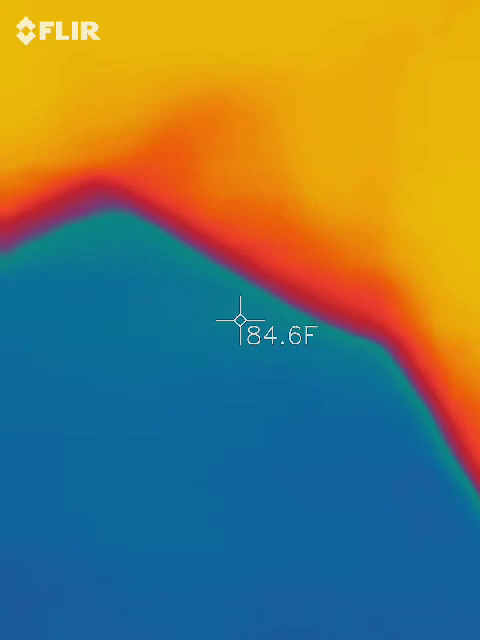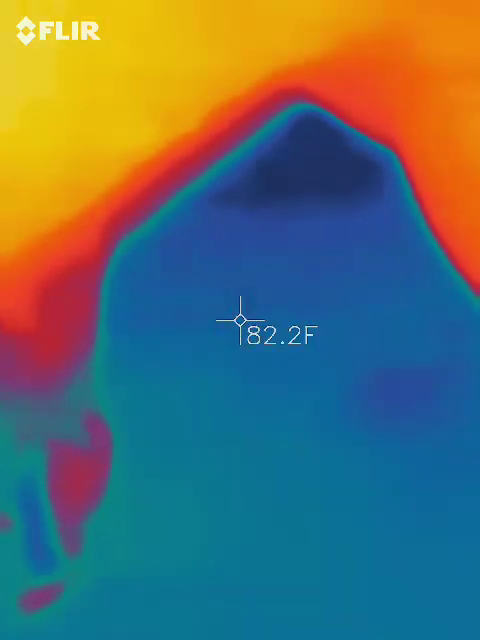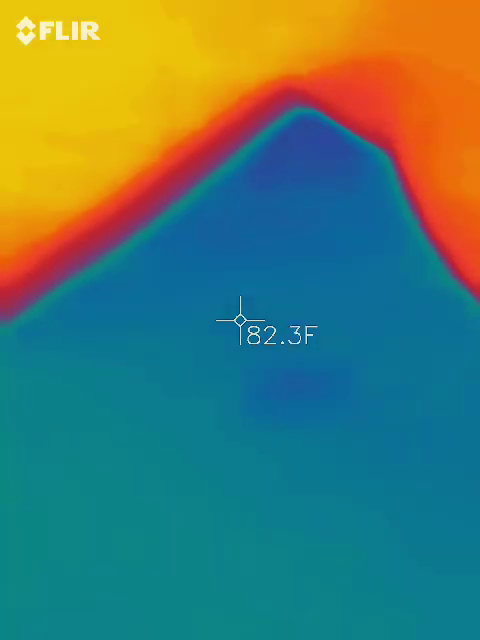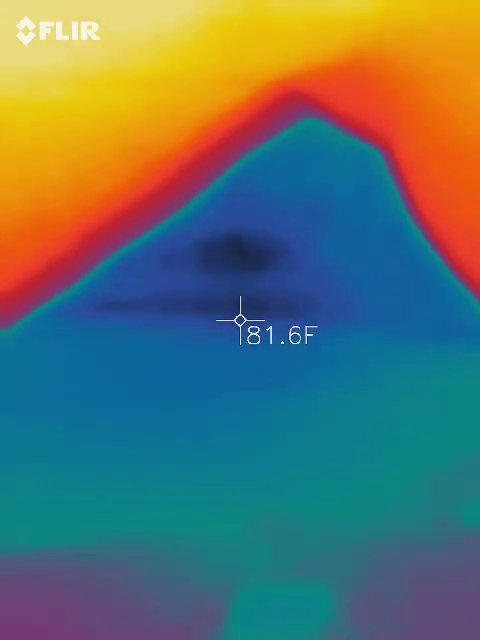Again, I'm not going to make stuff up for you guys. If I can debunk it, I will. We're basically standing on a sewer line. Okay. So it's open air under there, which means it's going to be cooler. It's got metal pipe around it. Not to mention it's underground. And we still have that big giant cool spot. There's an 80. Wow.